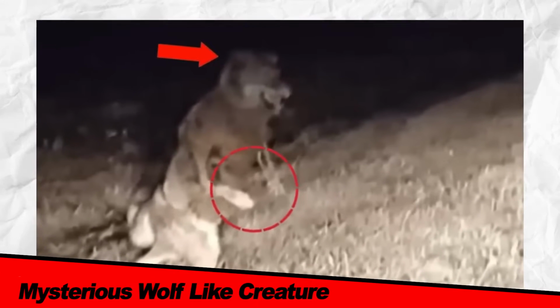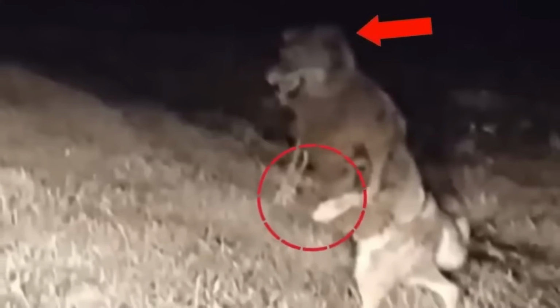Mysterious wolf-like creature. Late one night, a driver navigating through the dark forest encountered something truly peculiar. As the headlights illuminated the eerie surroundings, the driver slammed the brakes when a strange sight caught their attention. It wasn't a yeti this time, but a wolf walking on its hind legs. But hold on, something was off. The creature had skinny arms, unusual paws, and barely noticeable ears.